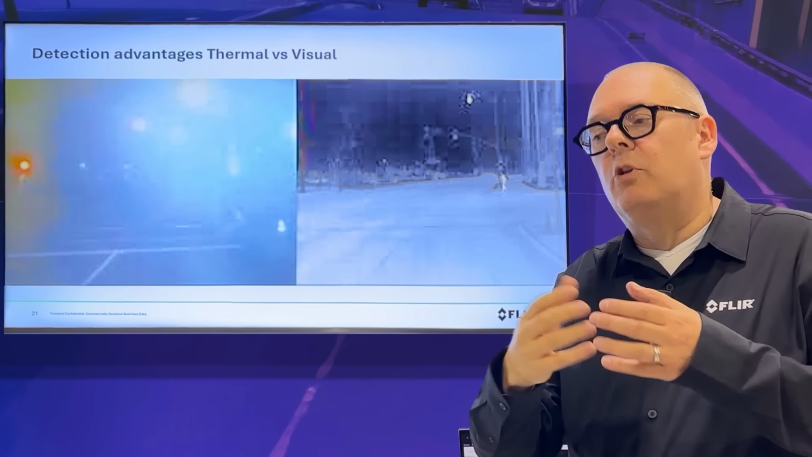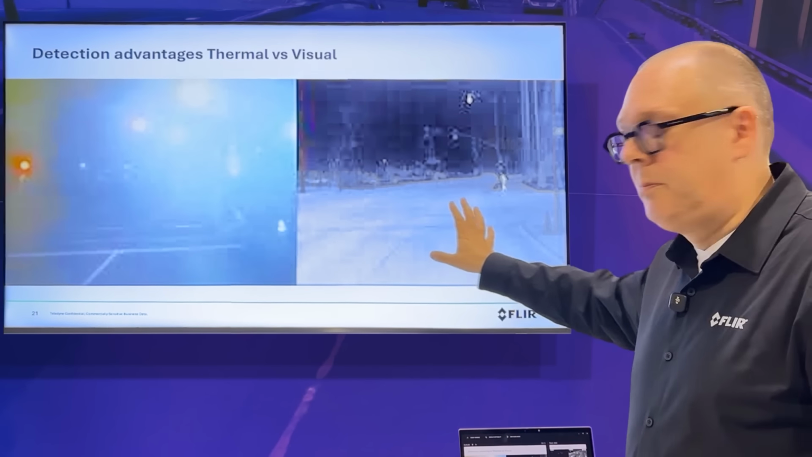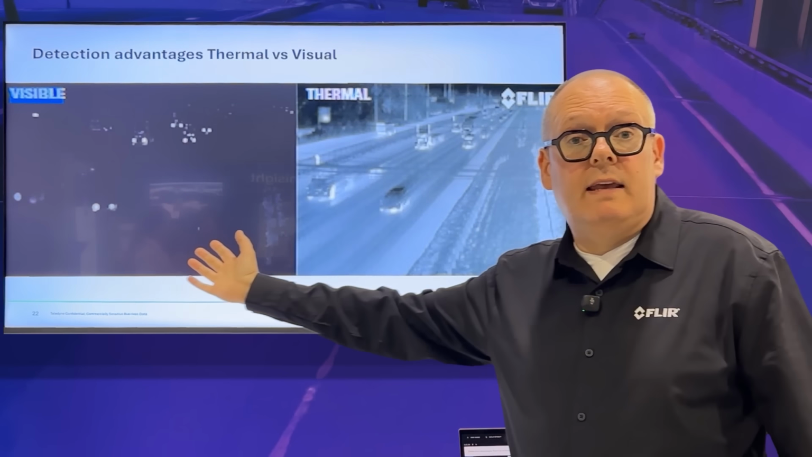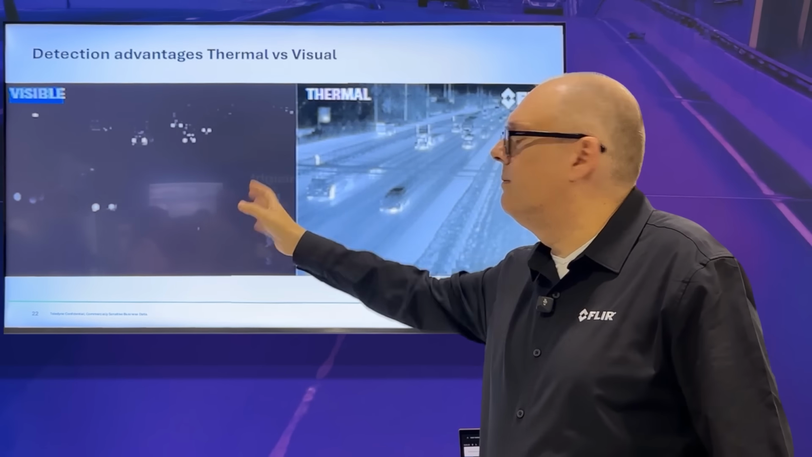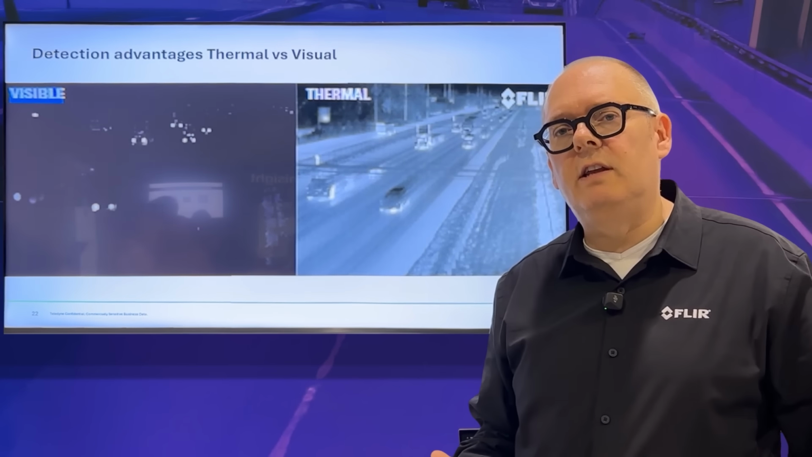Obviously, the examples that I'm showing here are not so common, but if they appear, then we know that thermal will still operate correctly. Another example is when it's pitch black, when it's dark during the night. You can still see the headlights. That is still possible, but to do a classification is a lot harder.